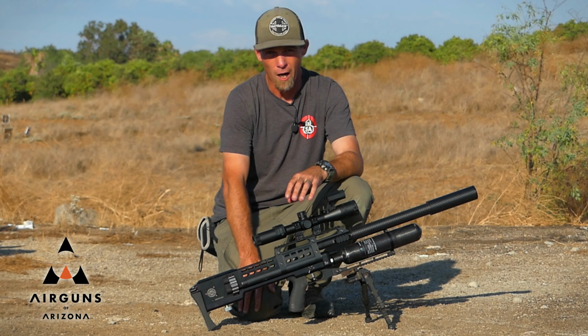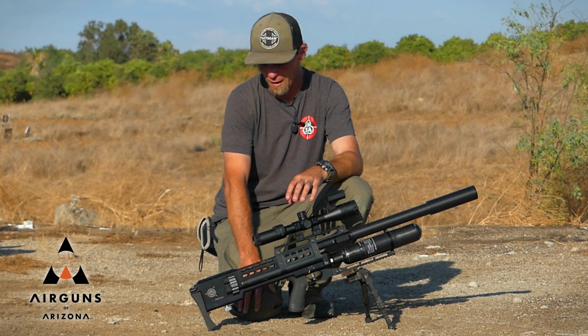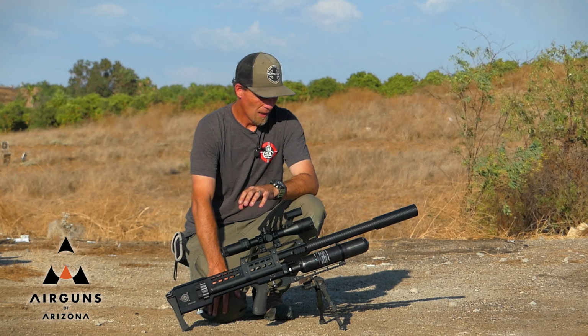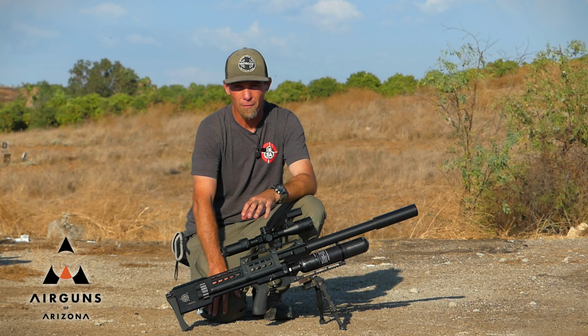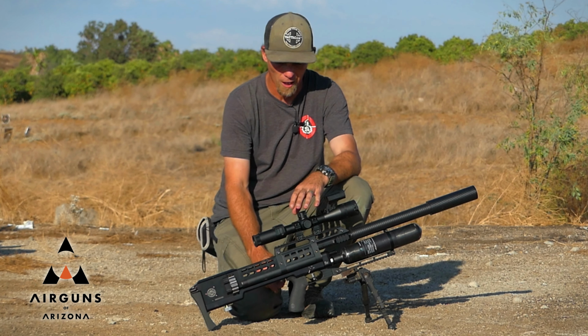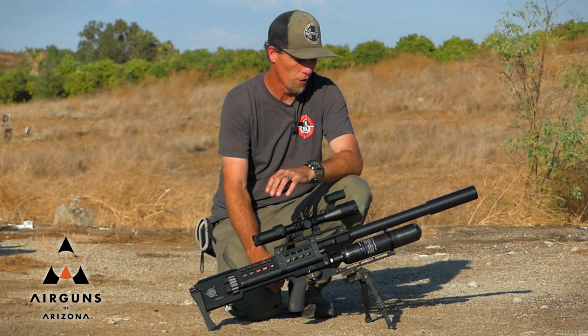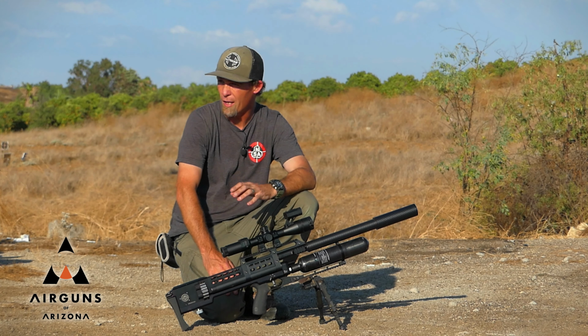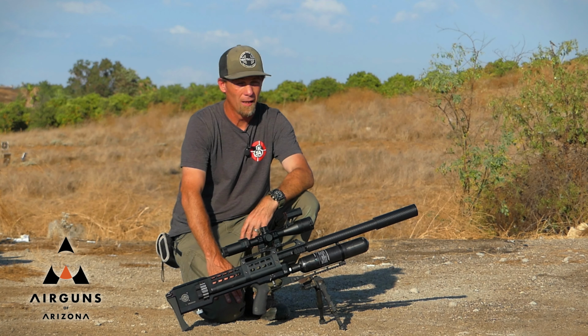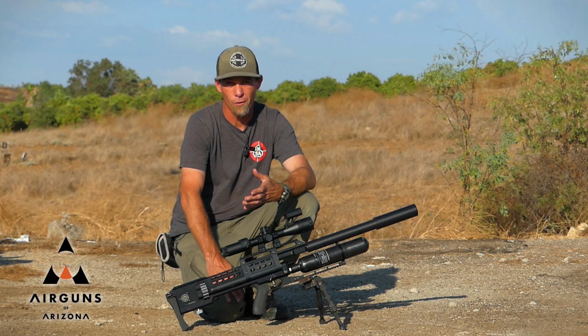For this trip I brought with me my Western Airguns Rattler. This is in .357 caliber. I'm shooting the 175 grain slugs at just about 230 foot-pounds. I've got the PAR DS35 topped on here. This is the day-nighttime scope. We're going to get up into a stand. I'll give you guys some more details on that, and it should be a pretty interesting trip.